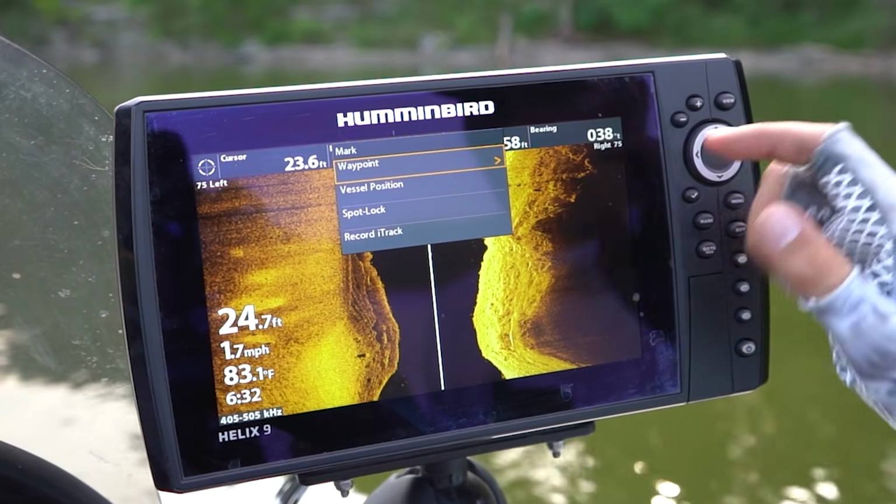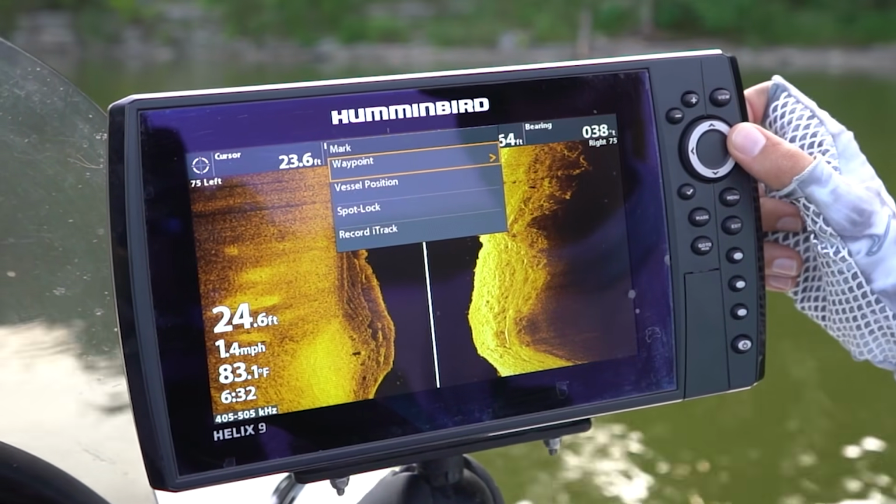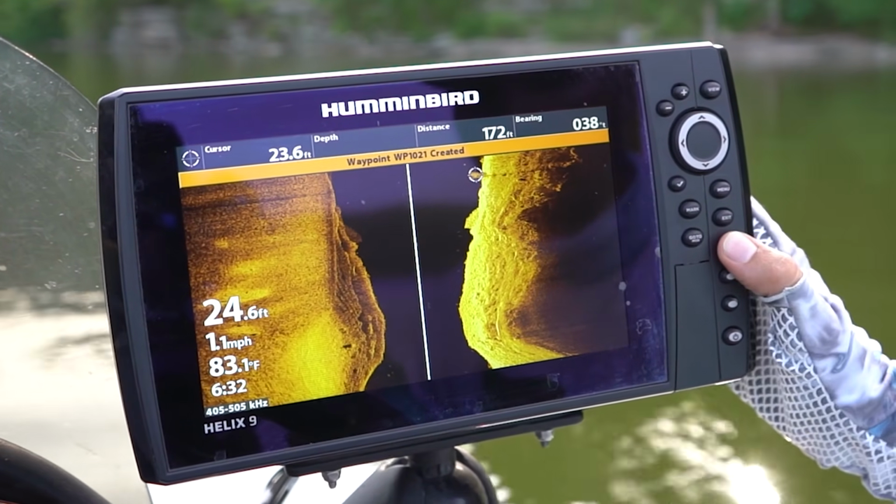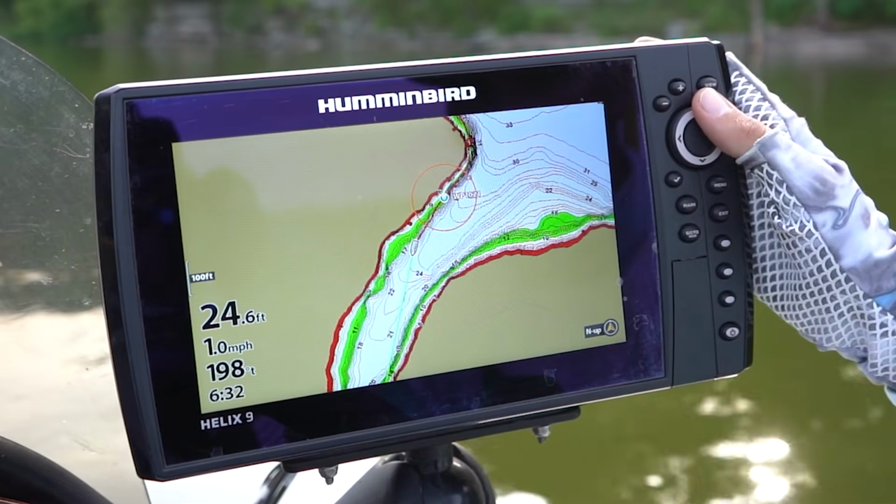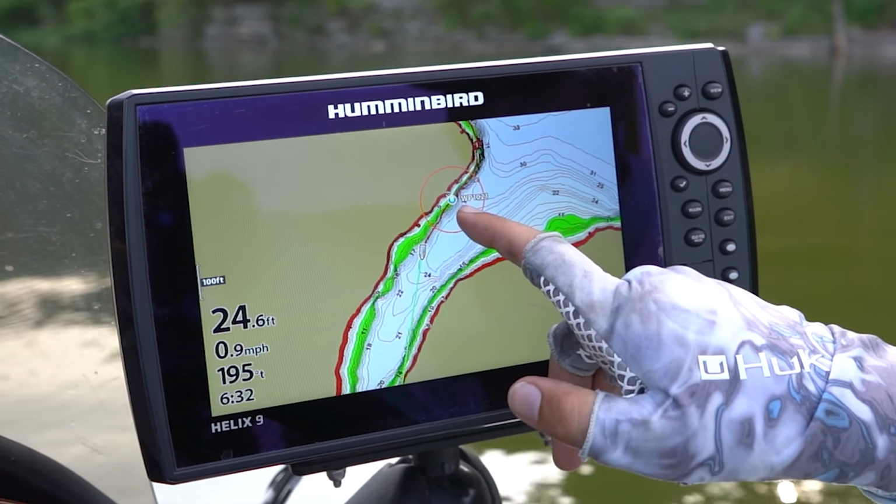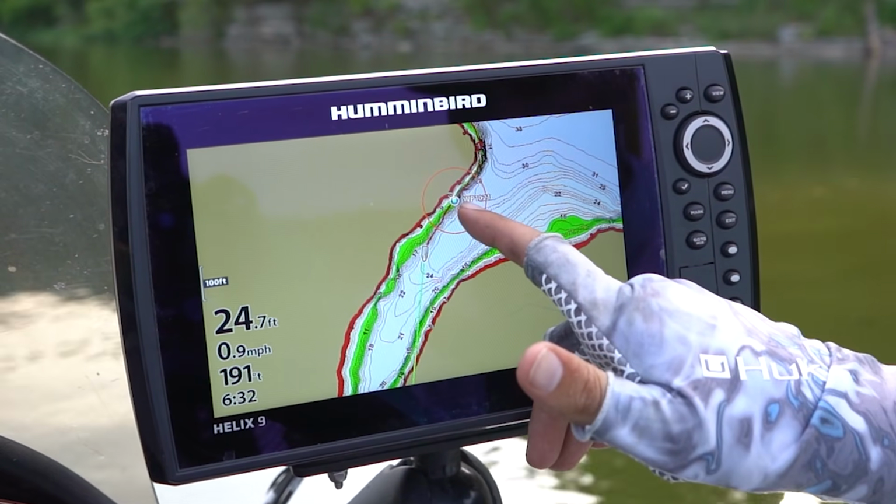When you hit mark, you get the waypoint pop up here. Just click the arrow to the right and it'll say waypoint created. Now if we go over to our main screen, you can see that my boat is currently here. My waypoint is all the way back there. That's that laydown or that stump that was in the water with that fish on it.